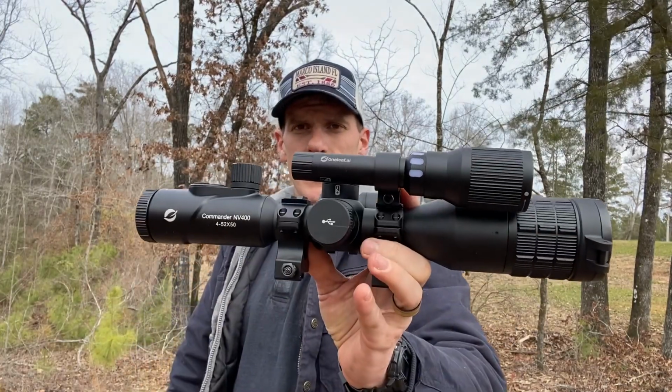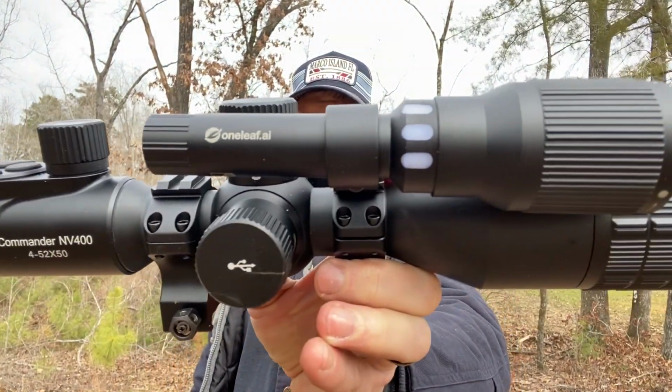But anyway, this big guy right here is the new night vision scope I got from OneLeaf.AI.